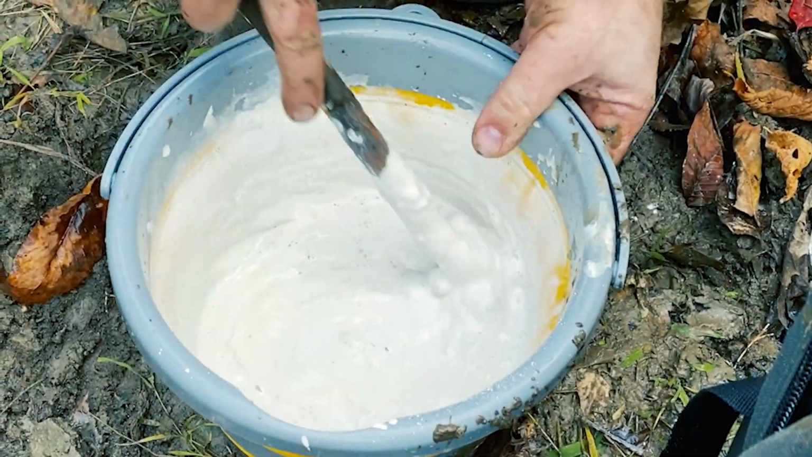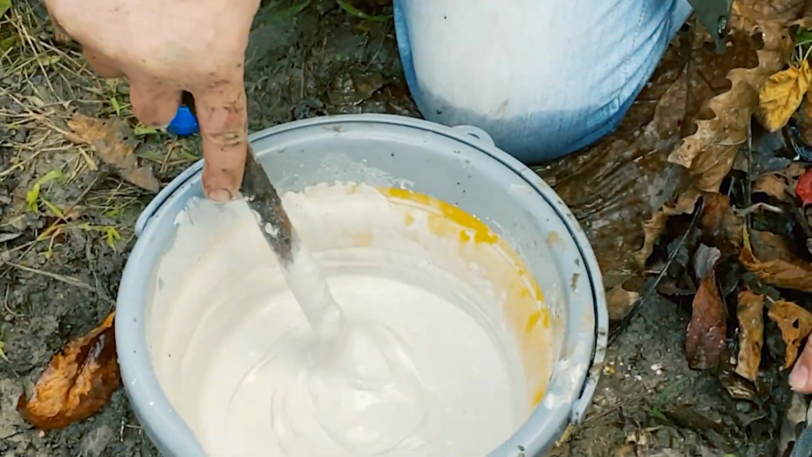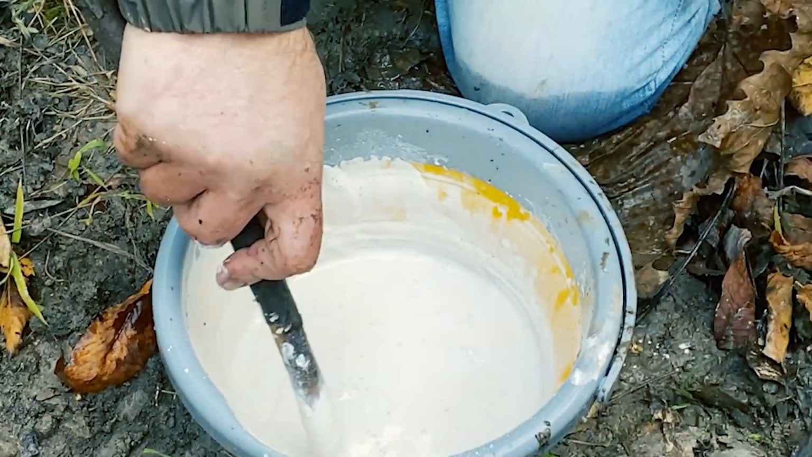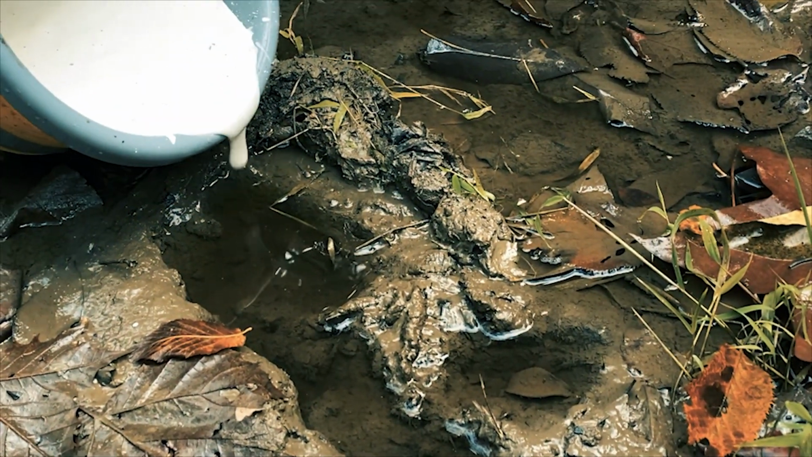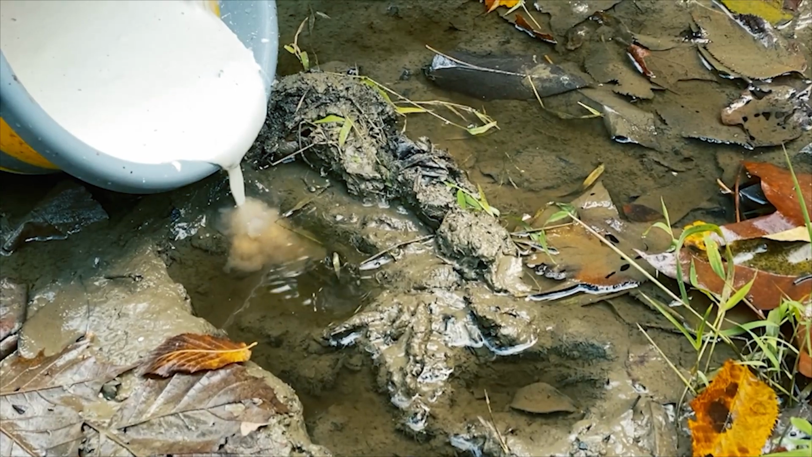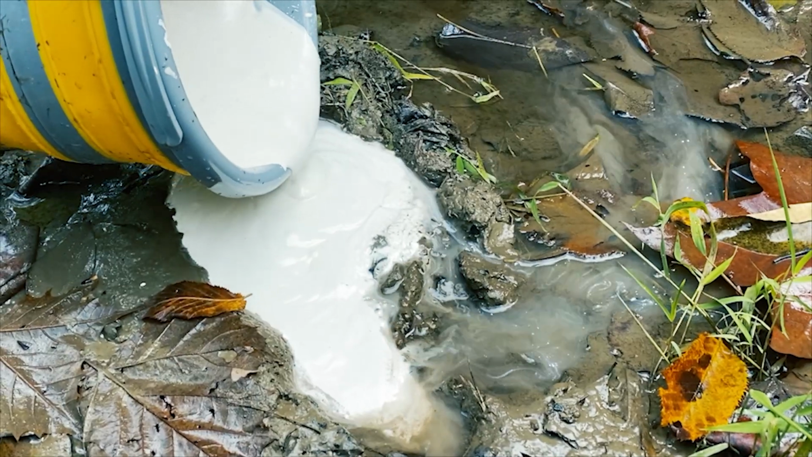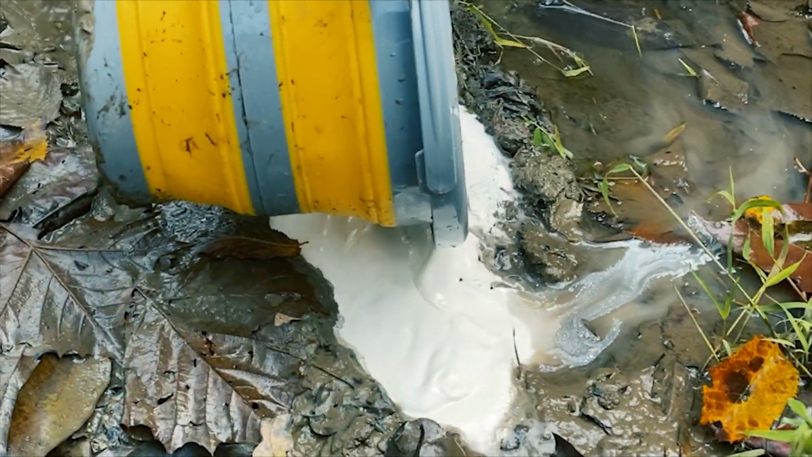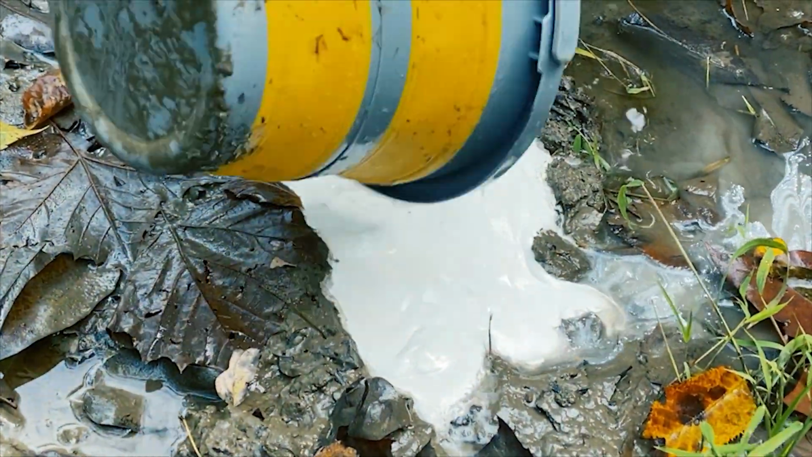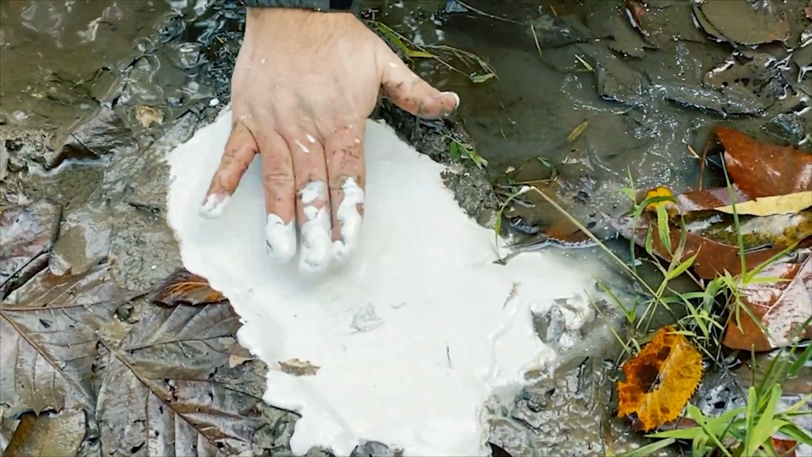I try to weigh these bags out to where I can do 1.5 bottles of water. That way, if I don't have a stream nearby, I can get the consistency I want with 1.5 bottles. We're going to start pouring in the most important parts first. Toes. You get down in that toe. See how it's displacing the water? The plaster is heavier than the water, so it's going to displace your water. Get that moved all out of the way. Gets any of the air bubbles that might be trapped down in there loose.